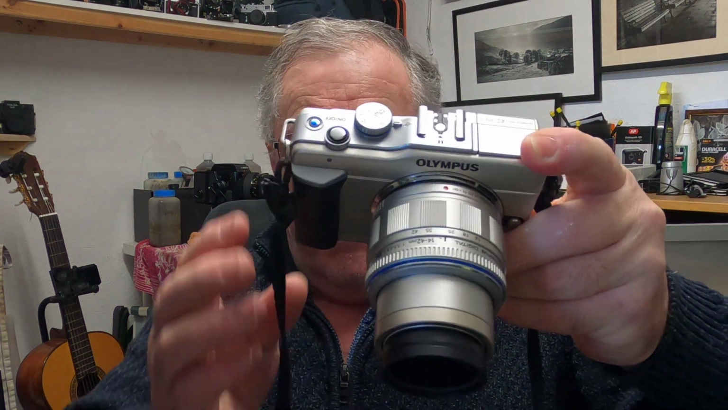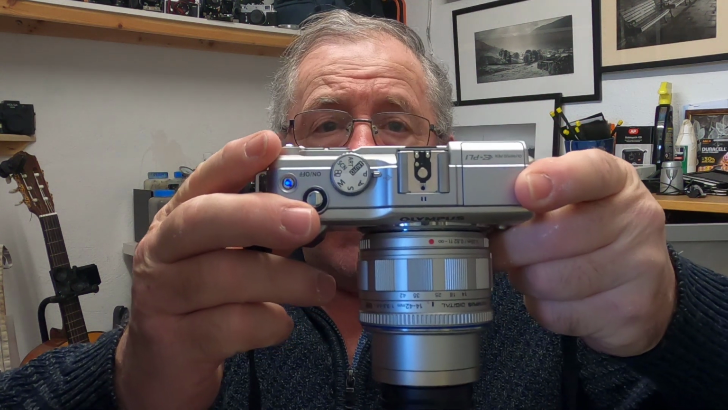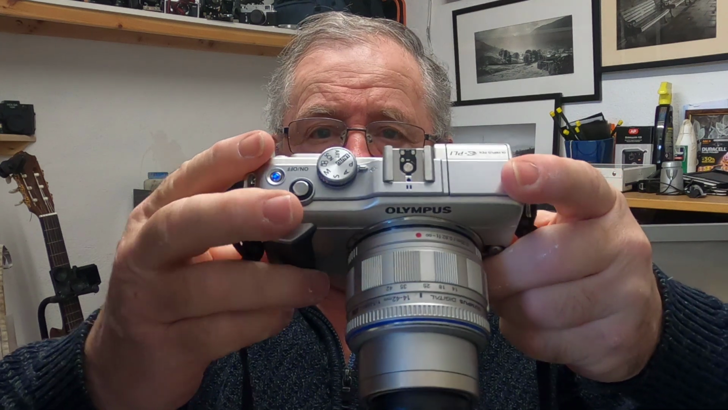So in this part of the video, I'm going to show you the pictures taken with this little camera. It's the Olympus Pen E-PL1. This replaced my Olympus OMD.